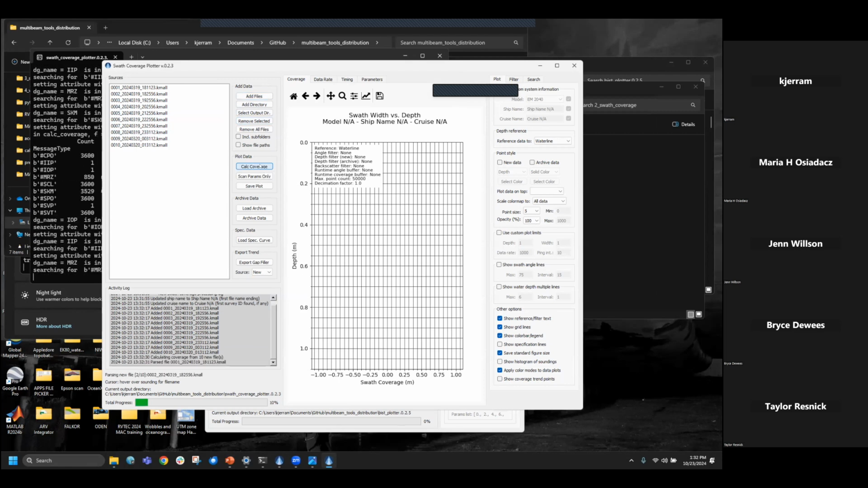They cross the contours at 90-degree angles so that you don't have the slope facing toward or away from your sonar that could bias these results. And we just dump it into the plotter. It goes through, picks out the outermost port and starboard soundings for each ping, at least the ones that are flagged valid by the sonar, and then plots them versus depth. And we'll get there in a second.